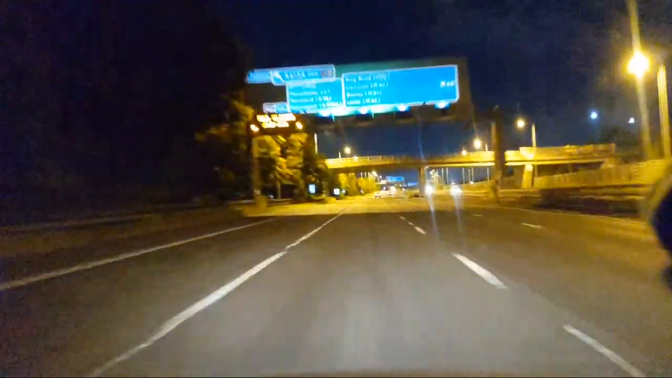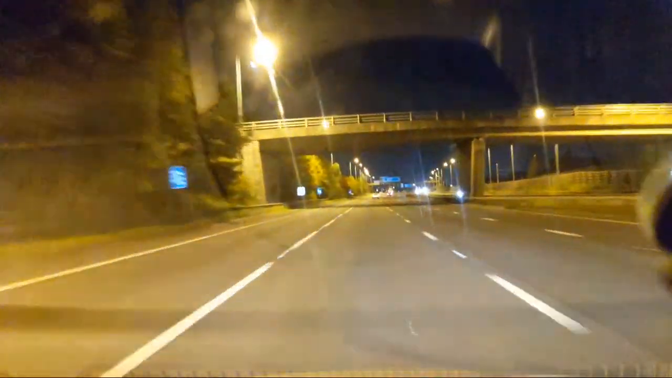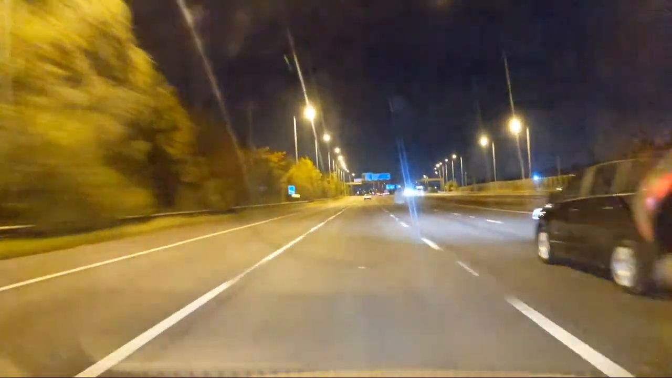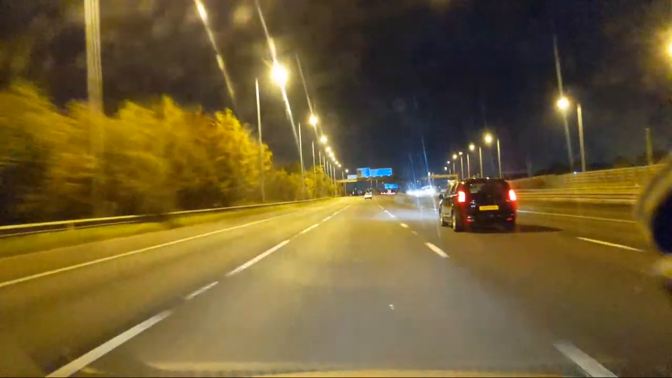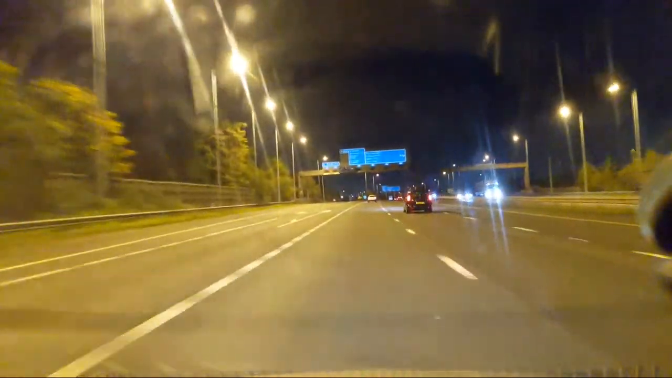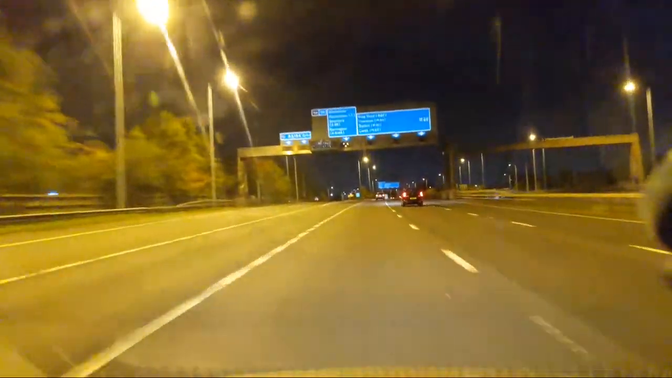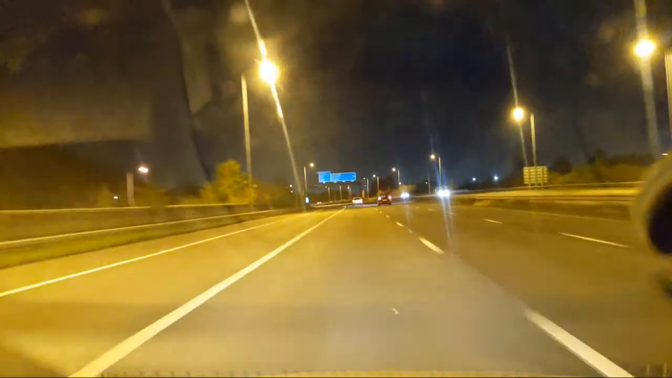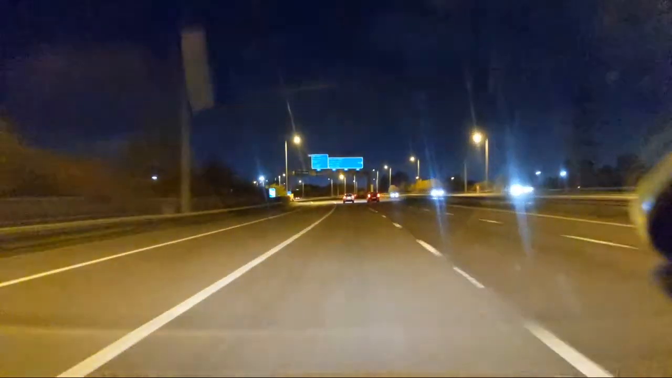About to be overtaken again. This is the car that was coming onto the motorway at the last slip road. The Peugeot. Now at the Sale exit, and then it gets a bit weird. This is where we get the massive bridges as well. There's two of them. There's one at this end and one at the other end.